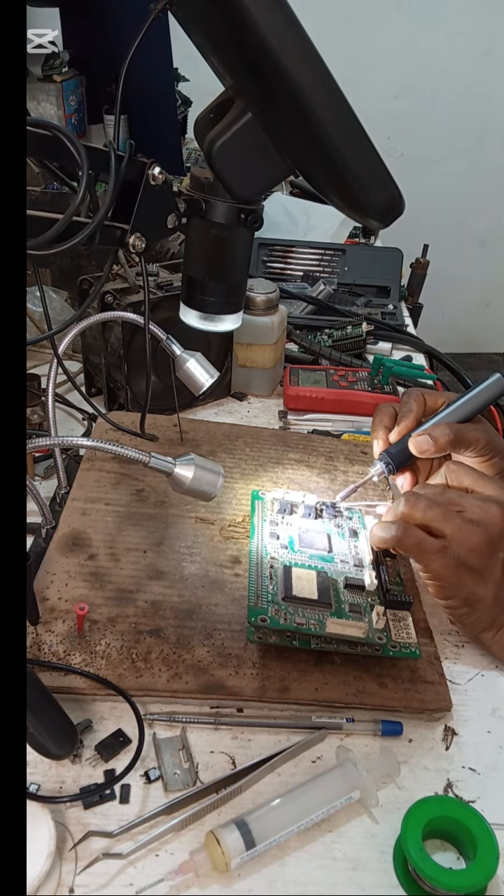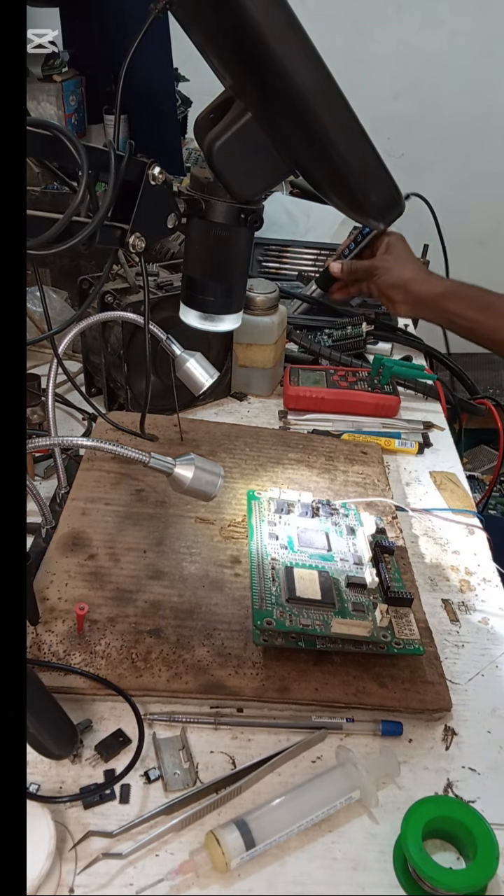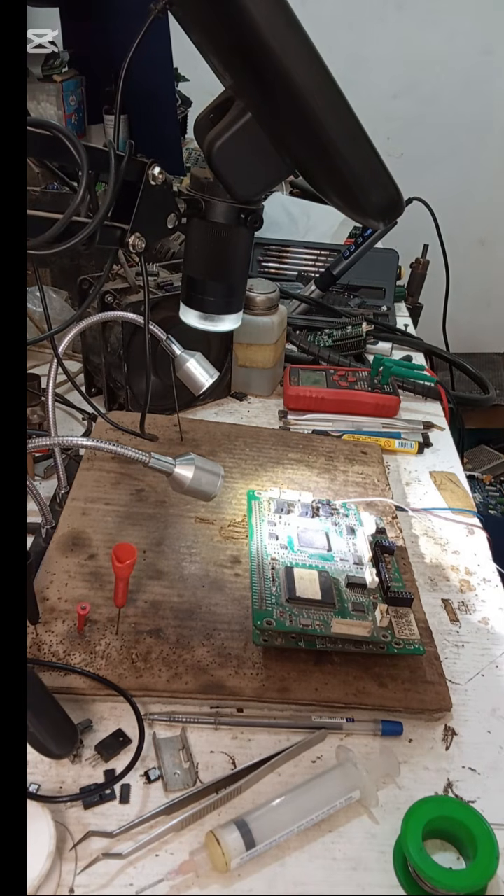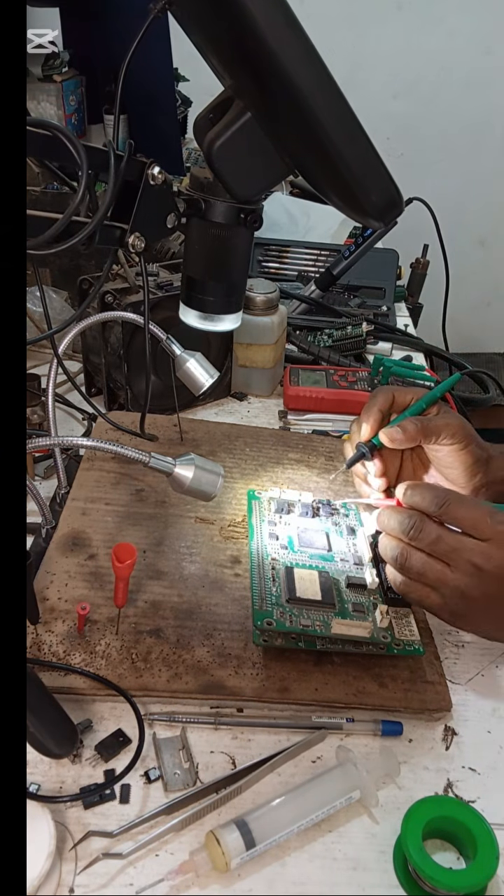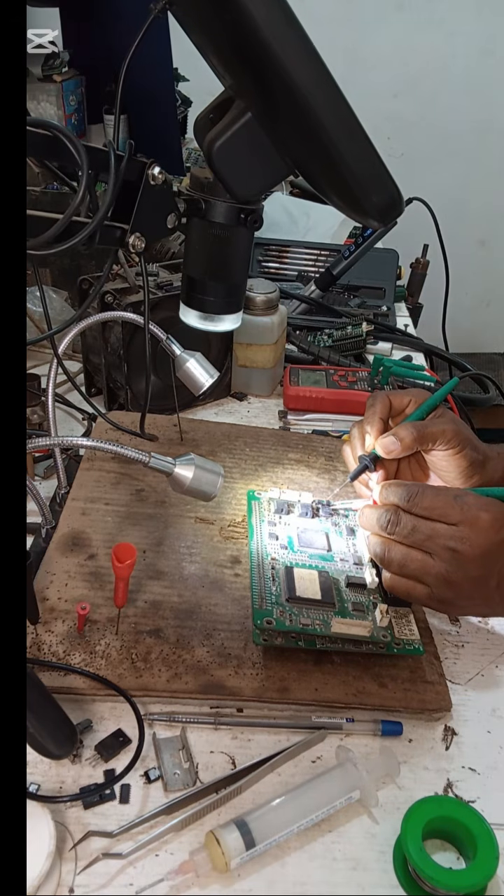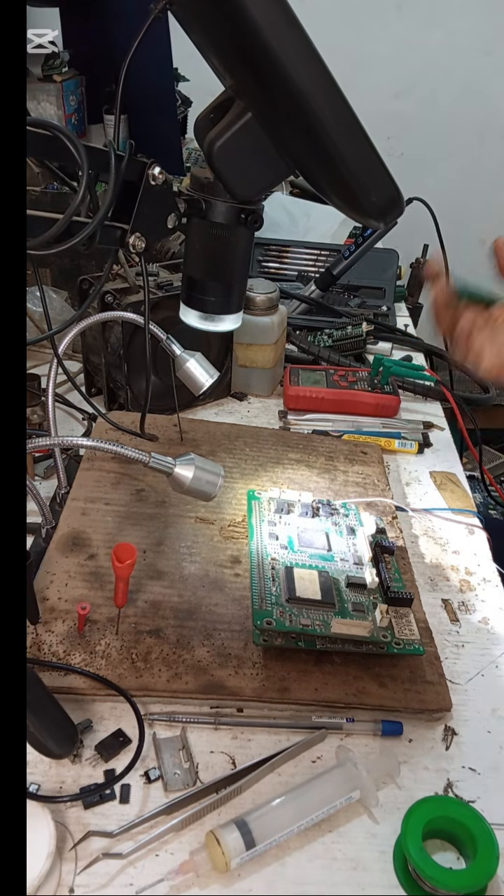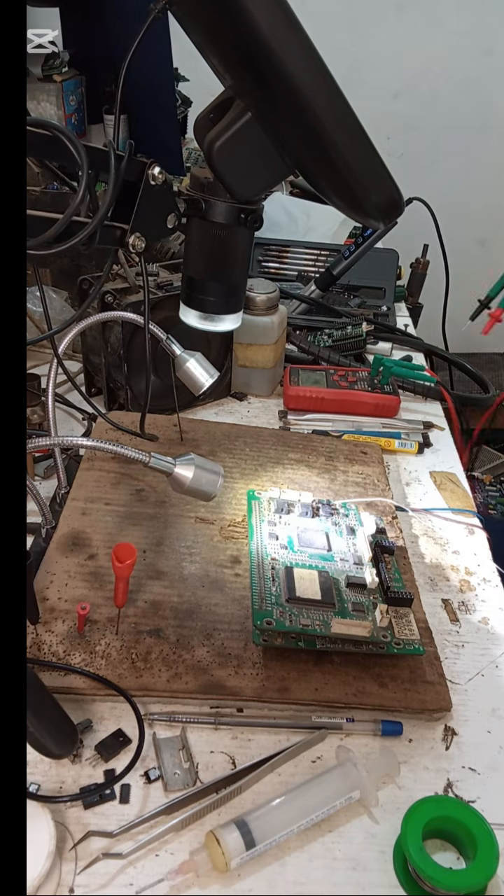So let me disconnect one leg and read the component, to see if the component is still good. Let's go to diode mode. And now in diode mode, let's see. The component is bad, as you can see. So very easy and quick, with the help of the thermal camera.